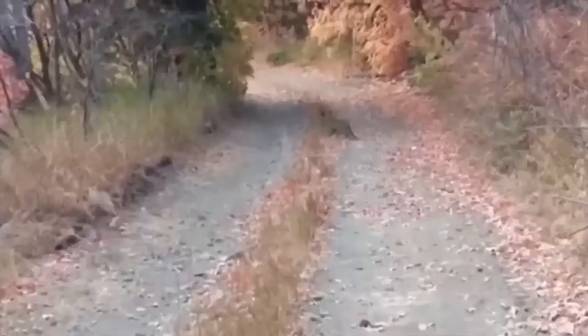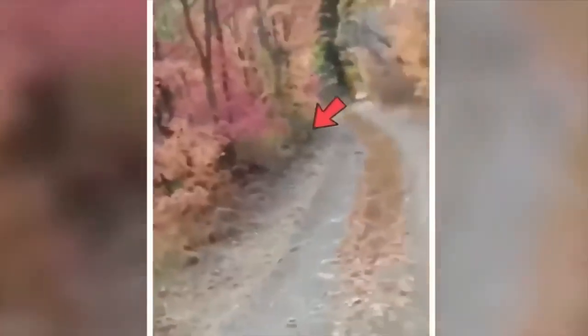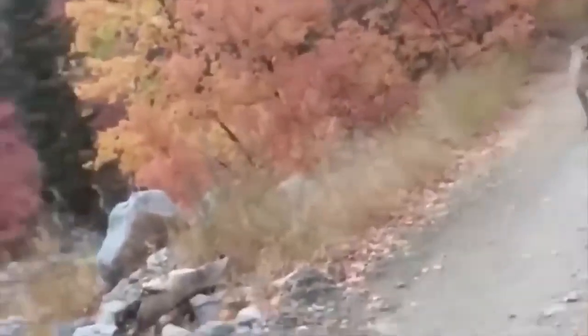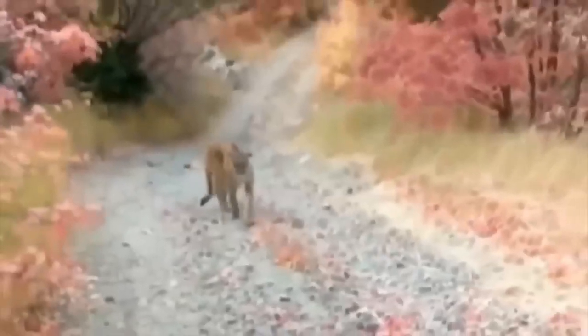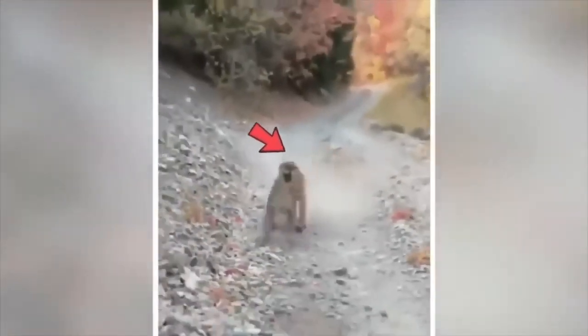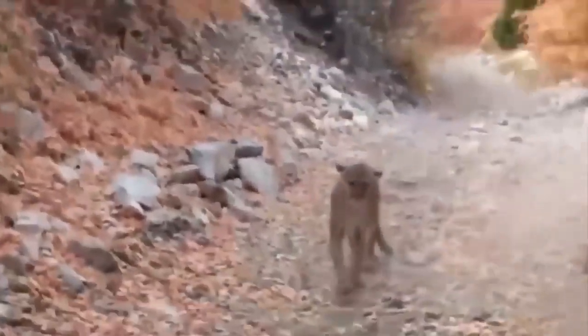This guy was out in the wilderness filming a video, just minding his own business, when all of a sudden he sees something bolting towards him like a bat out of hell. And guess what? It's a mountain lion! Yeah, you heard me right. This guy is staring down a big, wild apex predator. But you know what's even crazier? He manages to narrowly escape like a boss. This dude had a seriously close call, but he lives to tell the tale, and we're all glad he made it out in one piece.